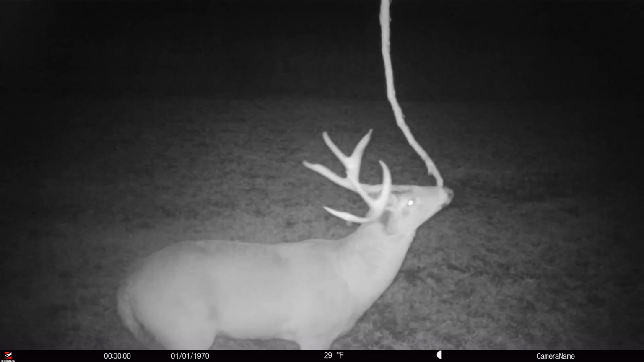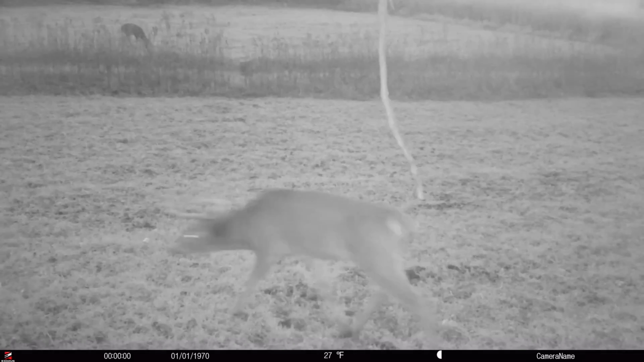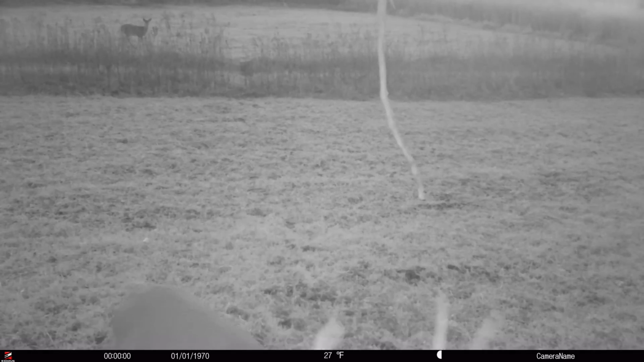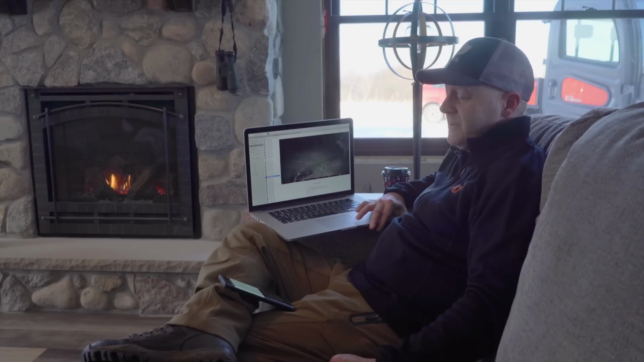We can only, when I shot the big 9-point, I wouldn't change that card. It's a card we can't change unless we shoot a buck and we're going in there to retrieve it after dark or at dark. And so we did that, and we've had some really enjoyable footage from that this year.